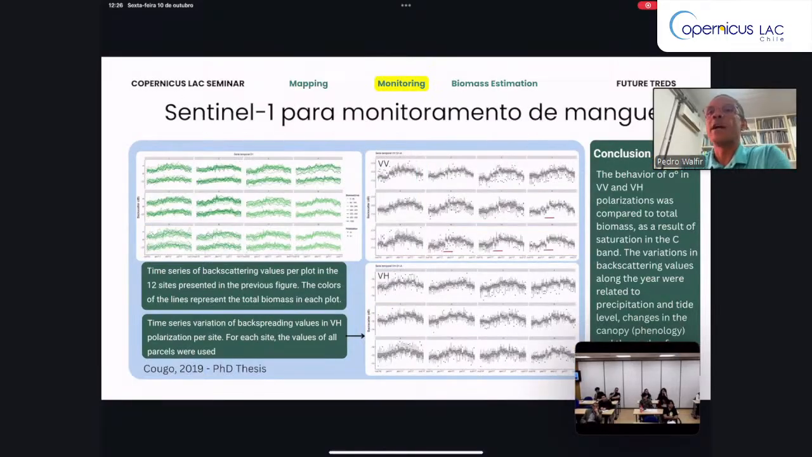Using Sentinel-1 to monitor the mangrove, it was possible to observe a time series of the backscattering along 1 year. And we observe a very interesting process.